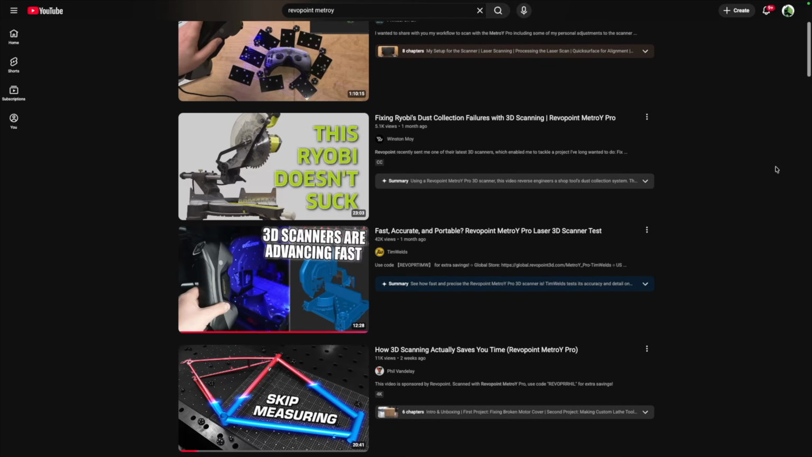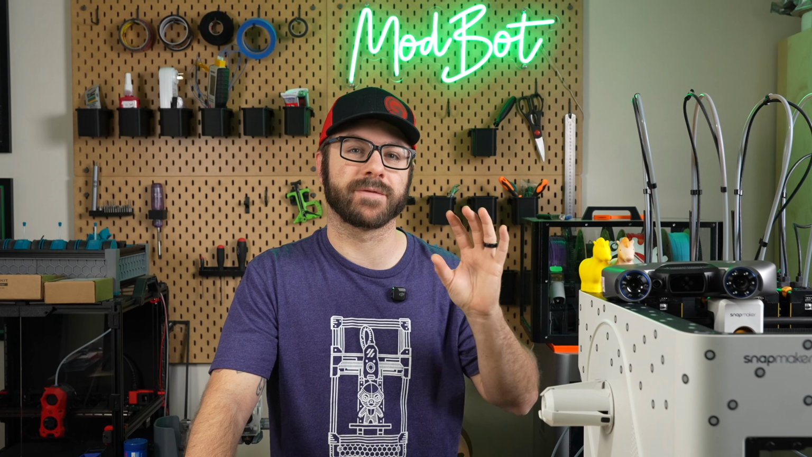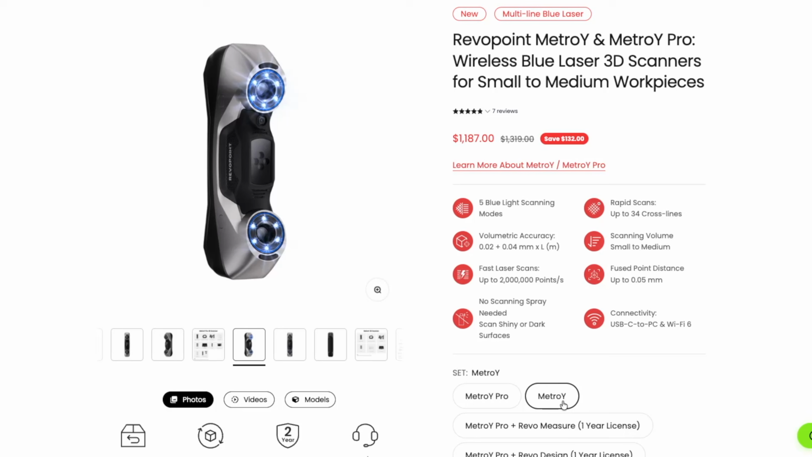Revopoint did offer to send me the Pro model, and looking around at videos that exist, it seems that most people are testing the Pro version. However, my goal with this video wasn't to just test the most expensive version of the scanner that they had available. I wanted to see what kind of results someone could expect while trying to stick as close as possible to that $1,000 price point.